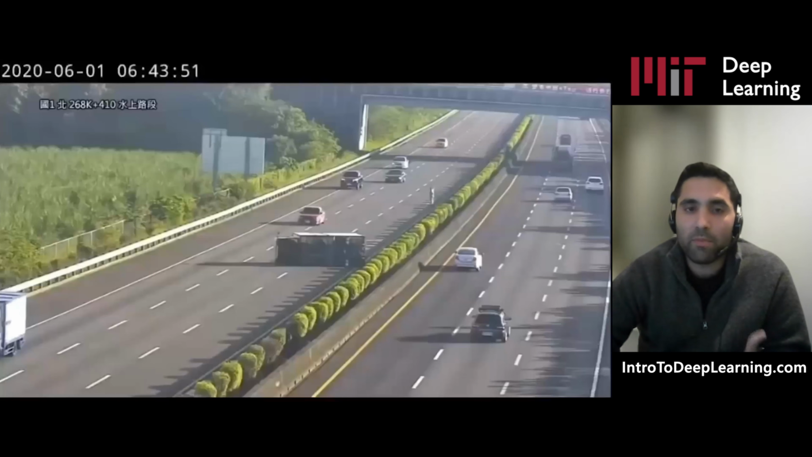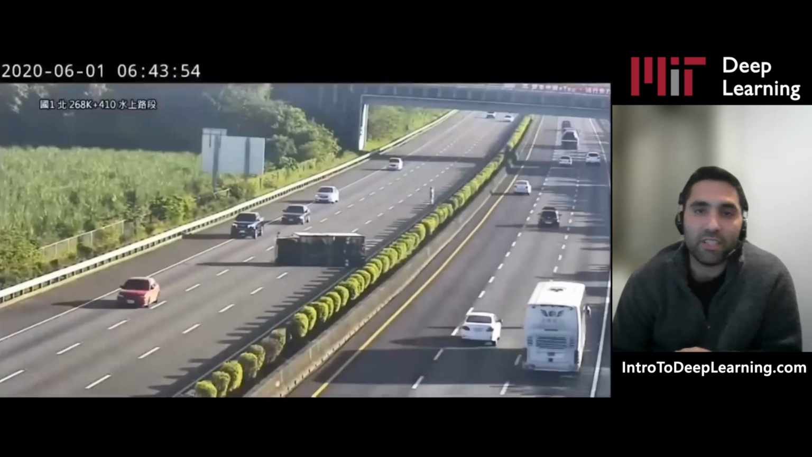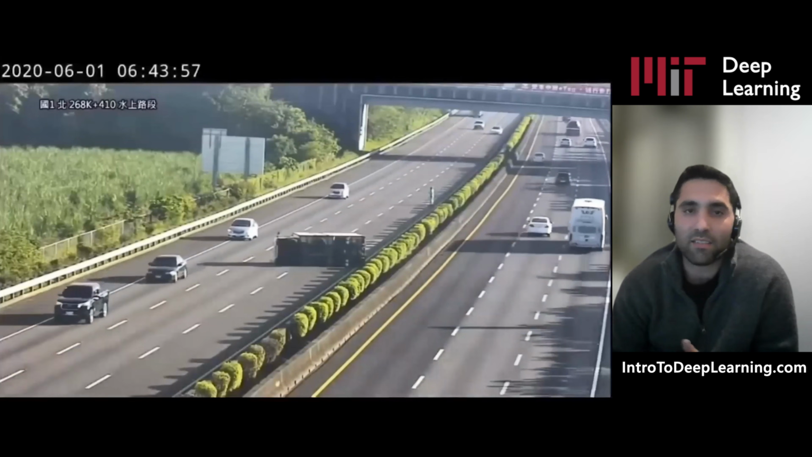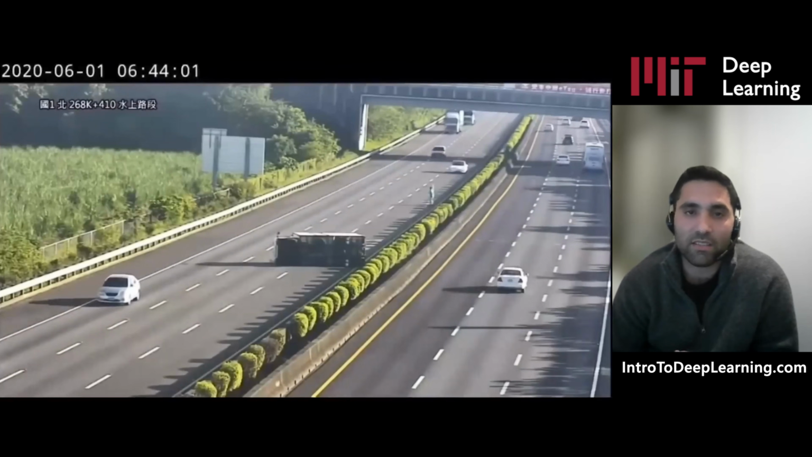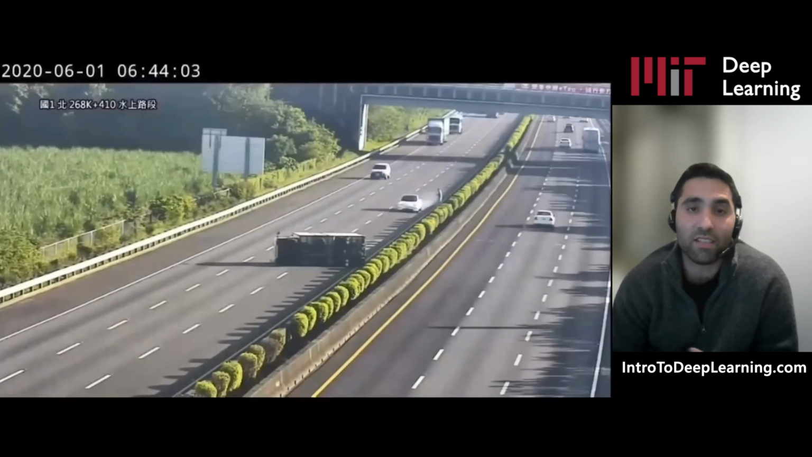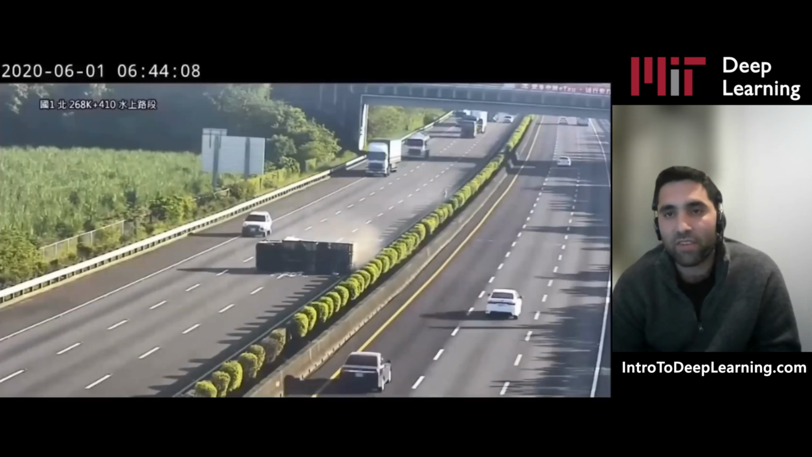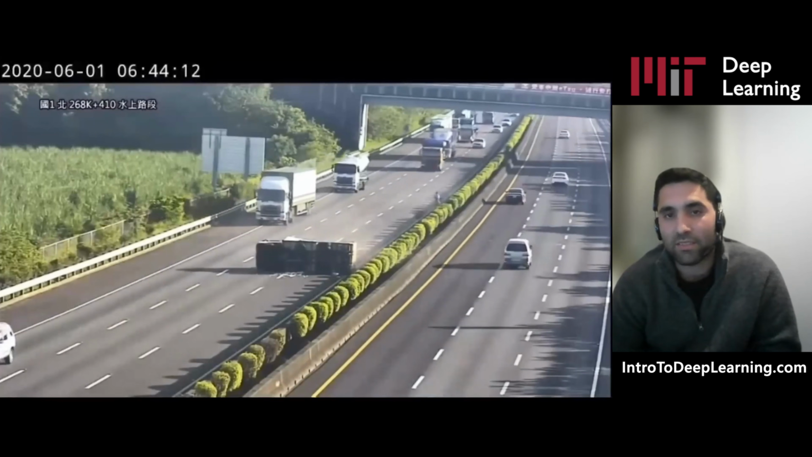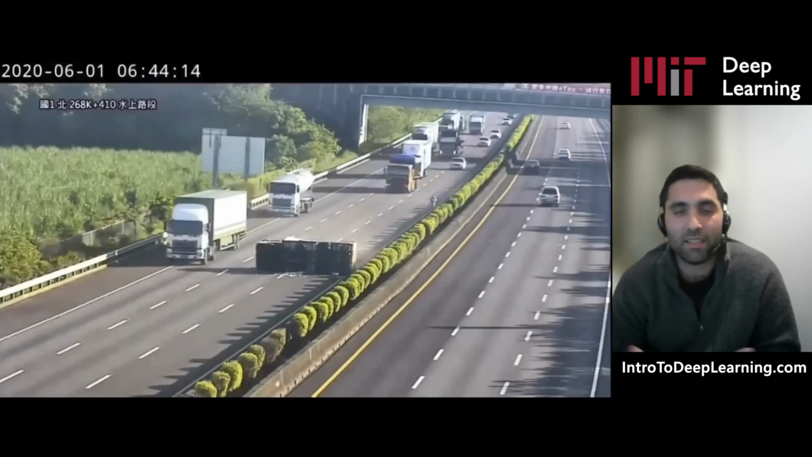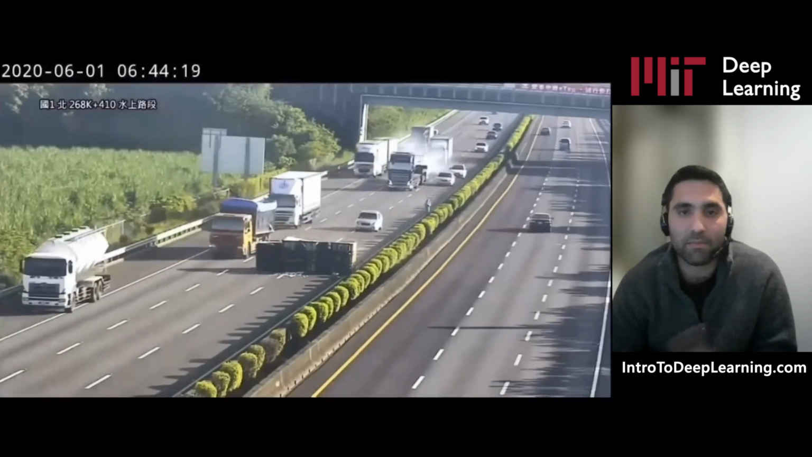So now let's look at a more concrete example. Maybe some of you recognize this video from one of the Tesla crashes. You can see the white Tesla actually crash into this overturned truck. There are many reasons for this crash. Some say it's lighting, others say maybe during training the network never saw an overturned truck, so it might be a problem.